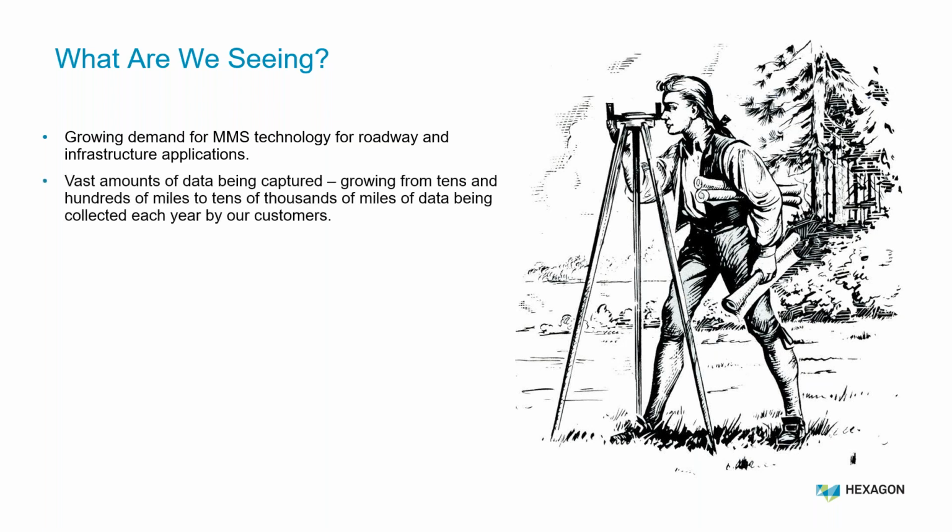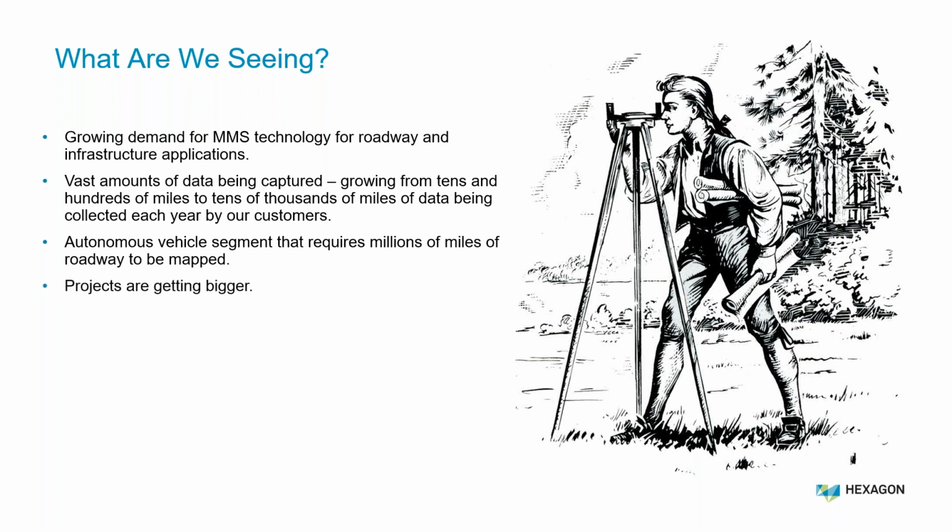As organizations engage and innovate with mobile mapping platforms, we're seeing an increase in the sheer volume of data being collected, with companies growing from hundreds of miles of data into tens of thousands of miles of data. The autonomous vehicle segment is in need of a massive amount of data, to the tune of hundreds of thousands to millions of miles. This all needs to be collected and converted into actionable data sets to support the advancement of safe driverless vehicles. And as the utilization of mobile mapping becomes more mainstream, the size of projects is growing as organizations plan and execute their projects.